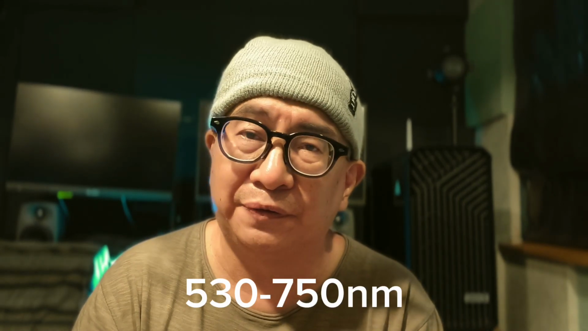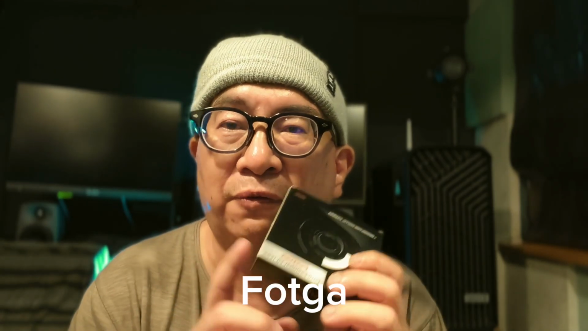I got these infrared filters. This is a variable infrared filter. I think it ranges from 530 to 750 nanometers, if I'm not mistaken. It's from a brand called Fotga. I don't know if I pronounce it the same way or not.